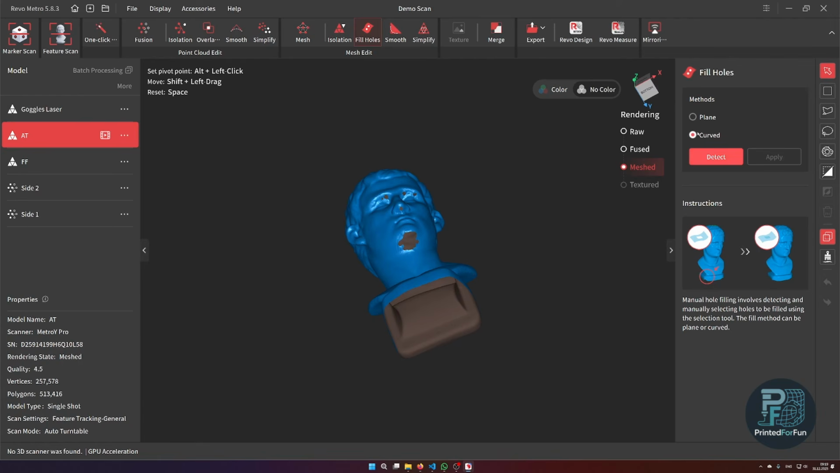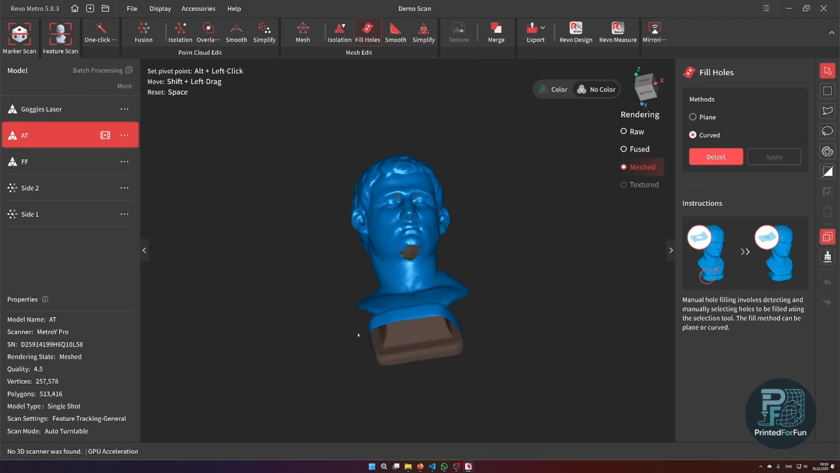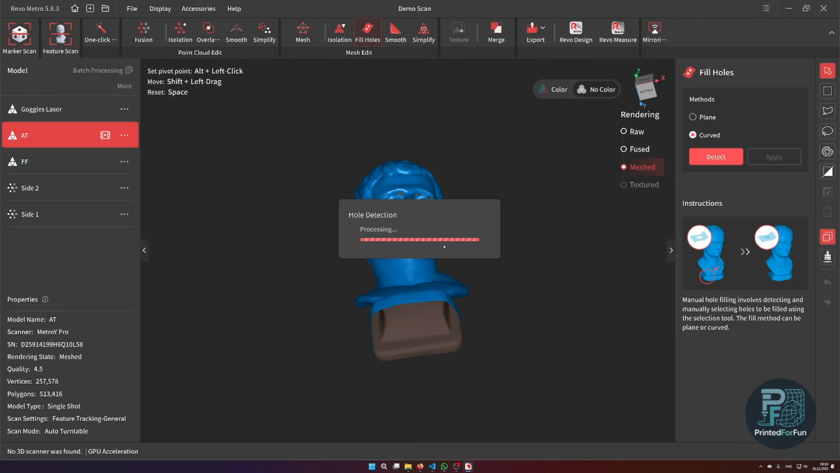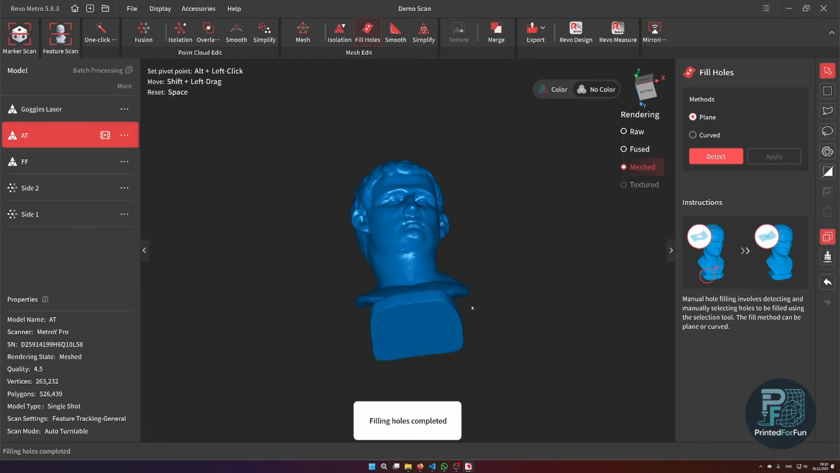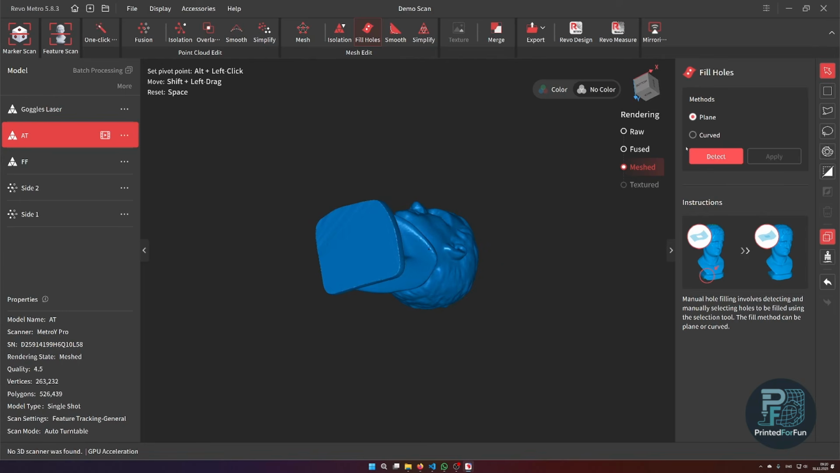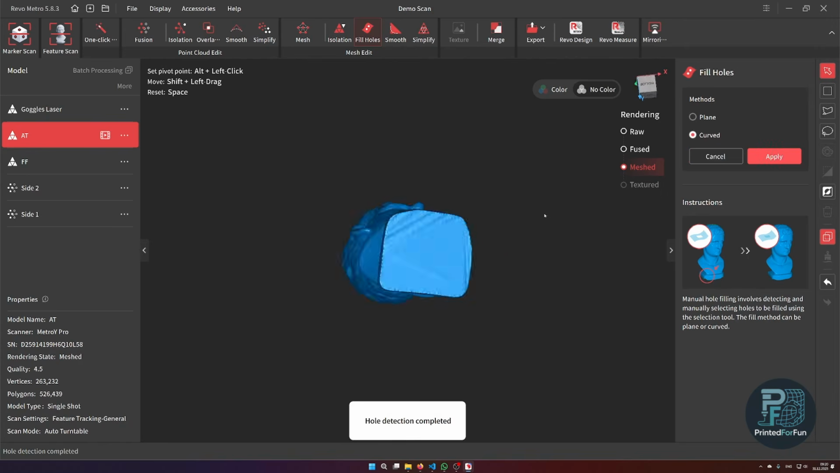So it's basically selecting the filling method. There's plane and curved. Plane will just fit in a plane, and curved will fit in a surface tangent to the vertices around. So let's start with curved. For all these holes, the small holes on the head itself, apply. And now let's fill in the bottom as a plane. Okay, and let's see if there are any more holes left.